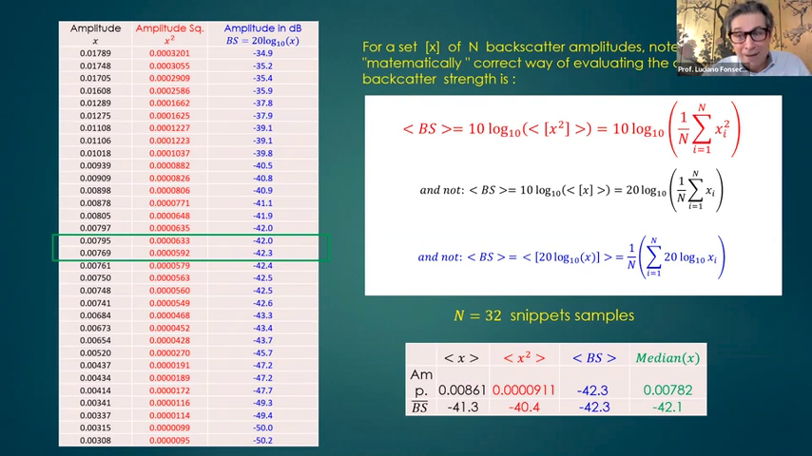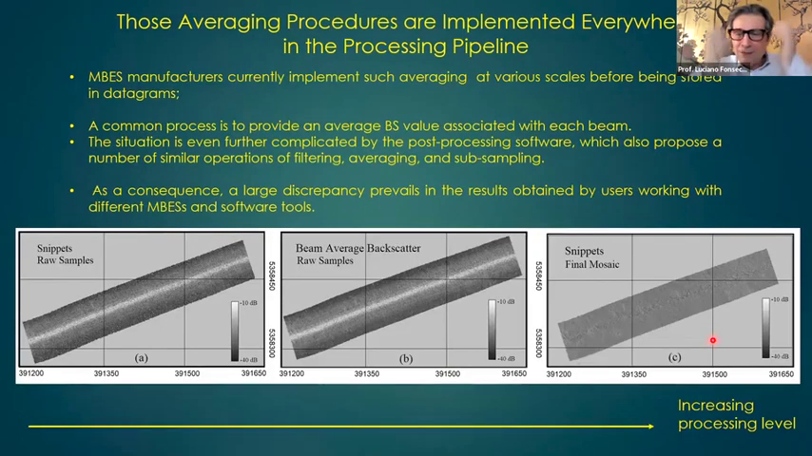So just averaging is a source of error. And this is particularly scary, because the multibeam manufacturers implement such averaging in multiple stages. Even before registering the snippets, for instance, there will be filtering and so on. There's some averaging going on there.